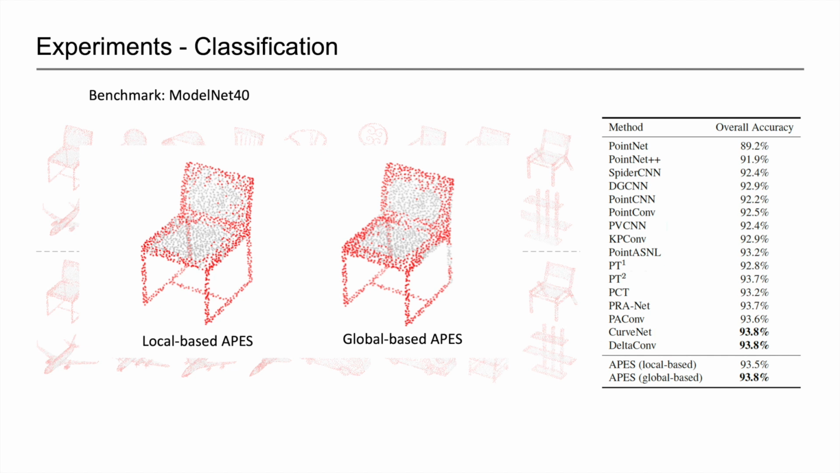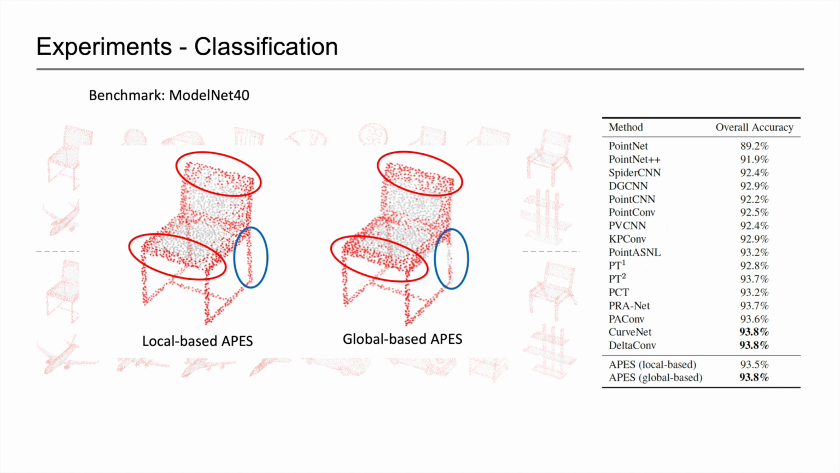For example, in chair shapes, global-based APES discards some chair leg points and selects more points for chair seat edges to make the edges thicker. We contributed slightly better quantitative results to this.